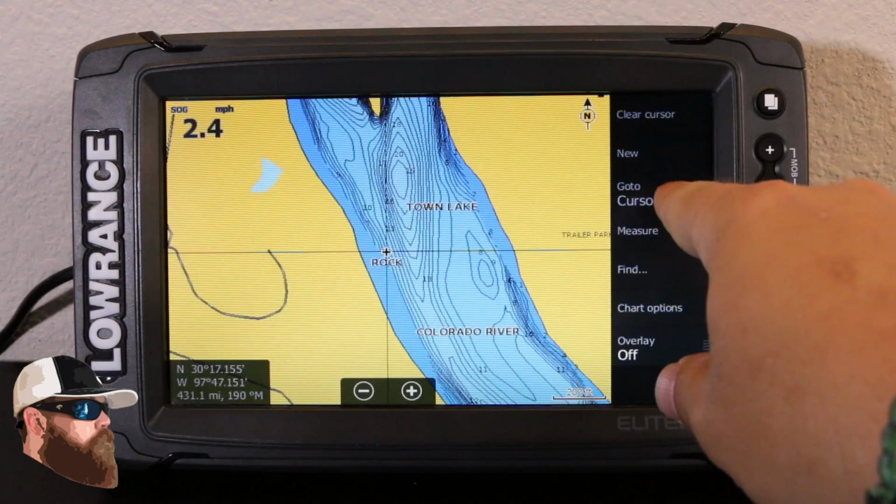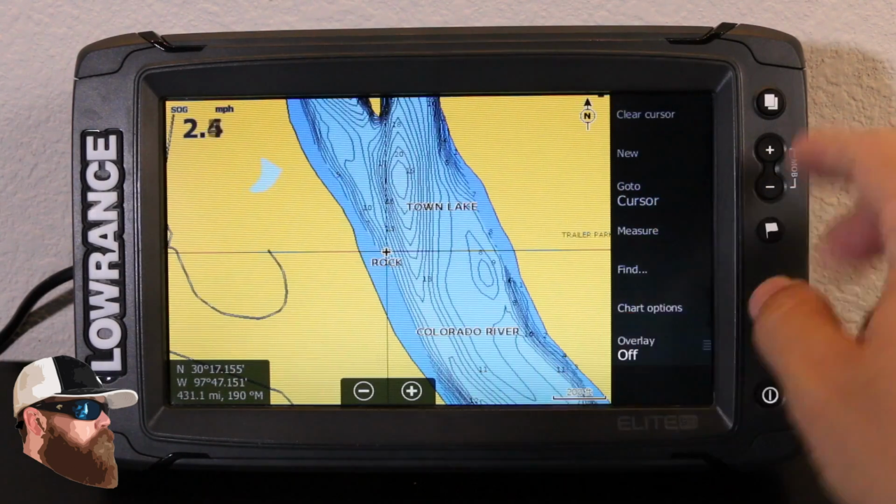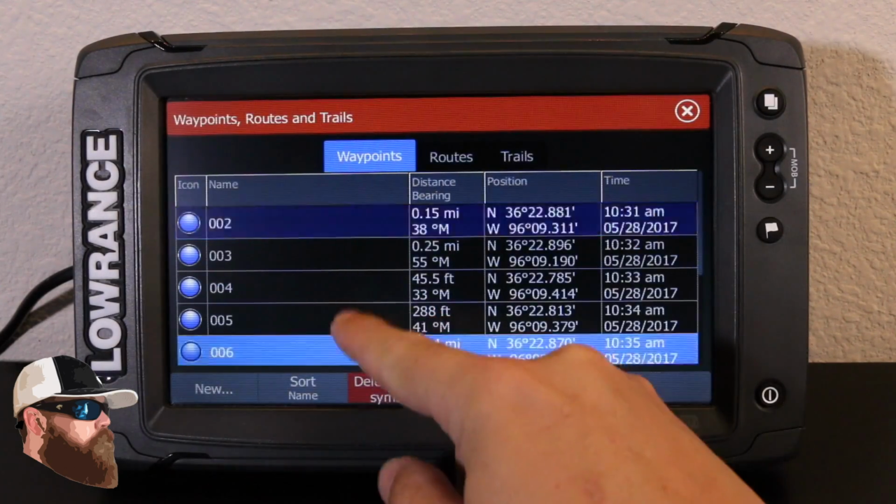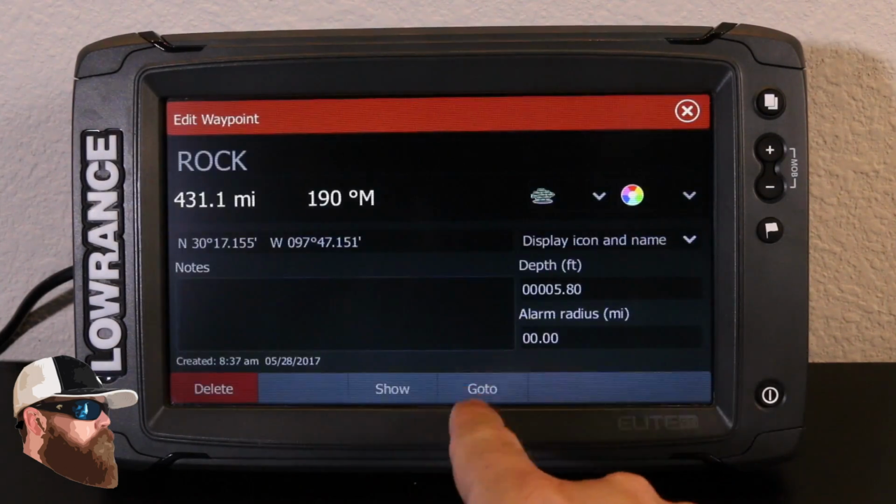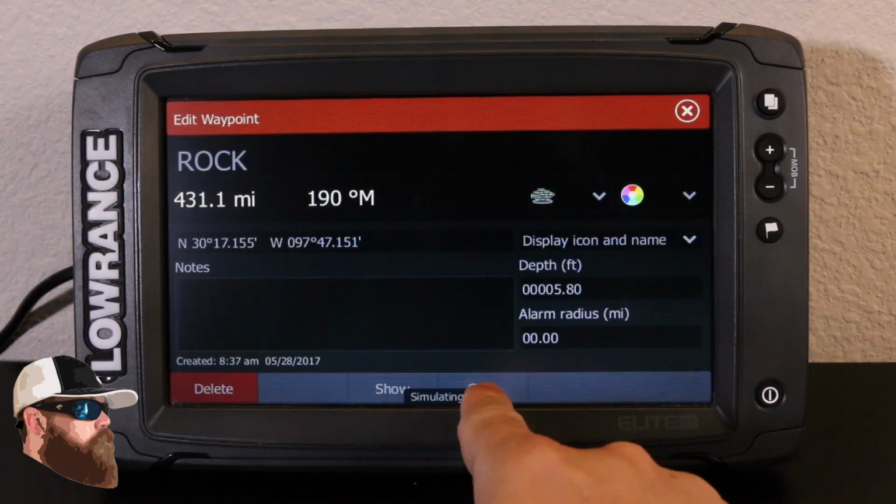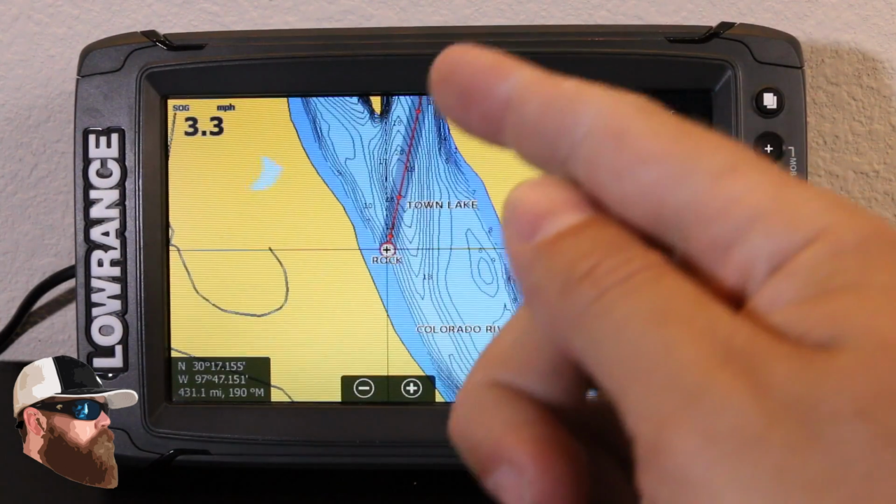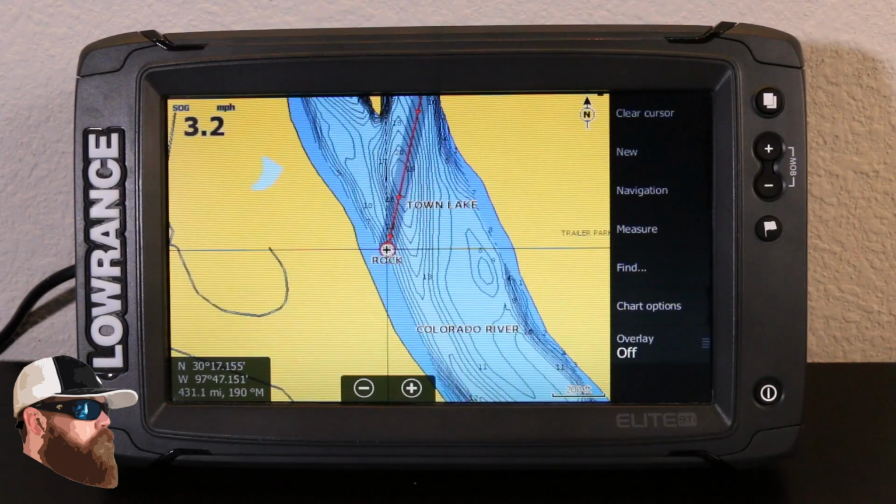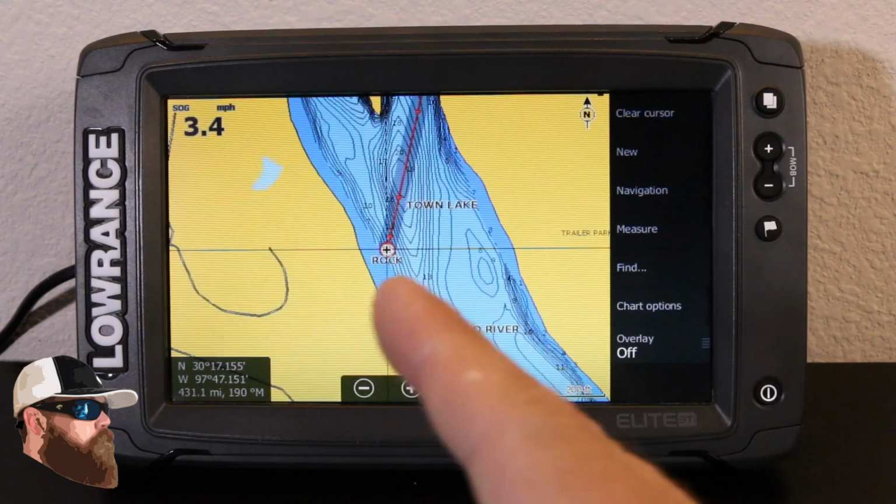And then of course you can always hit go to. So we're going to go back and take a look at that waypoint. And then of course I can hit right here, go to. And so when I hit go to, you can see it's going to draw that line all the way to my waypoint. Now of course this is a long distance away because I'm back at home, I'm not on the actual lake. But if I was on the lake, it's going to draw that line.